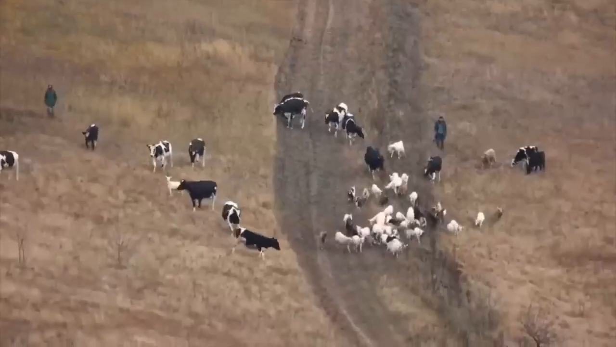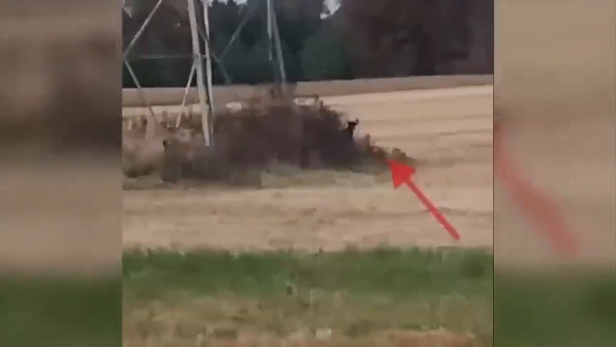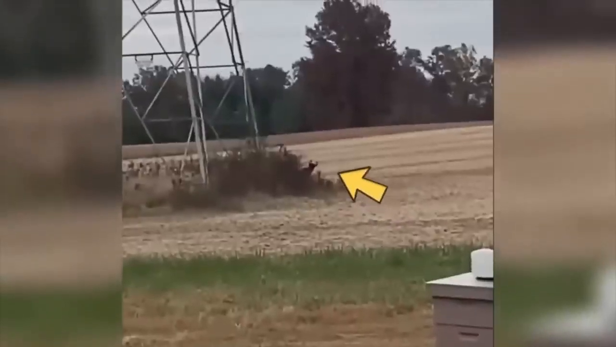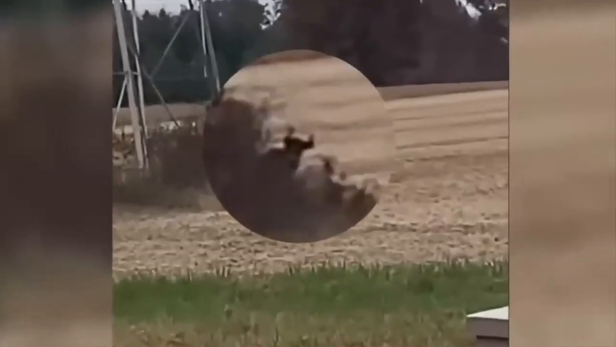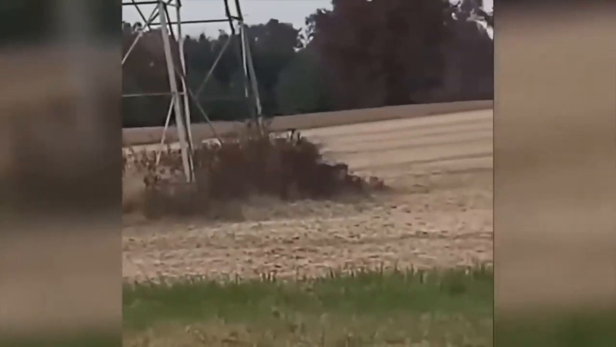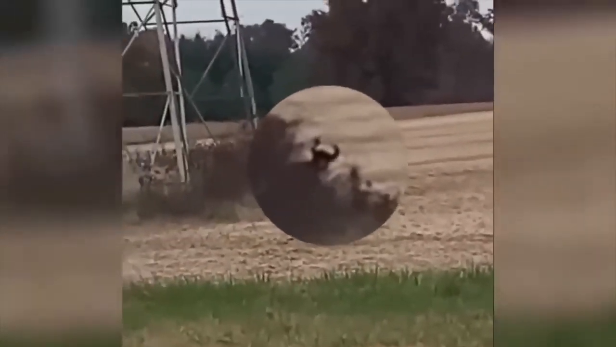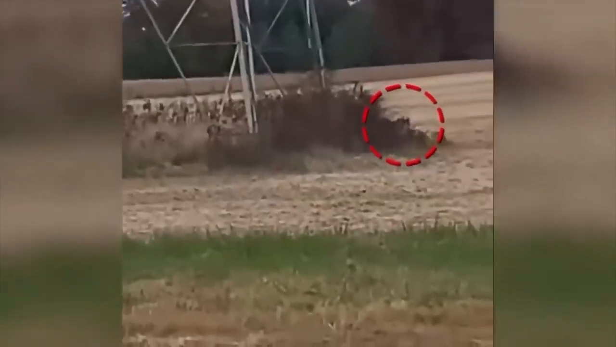While a farmer was out with his goats and cows, he sensed that something was not okay. So he took his camera out and started checking the area. And what he found was this creepy black creature with big horns at the very edge of his property. Even though the creature did not look interested in coming near or harming the man, it was still good that he only recorded the thing and did not try to go near.